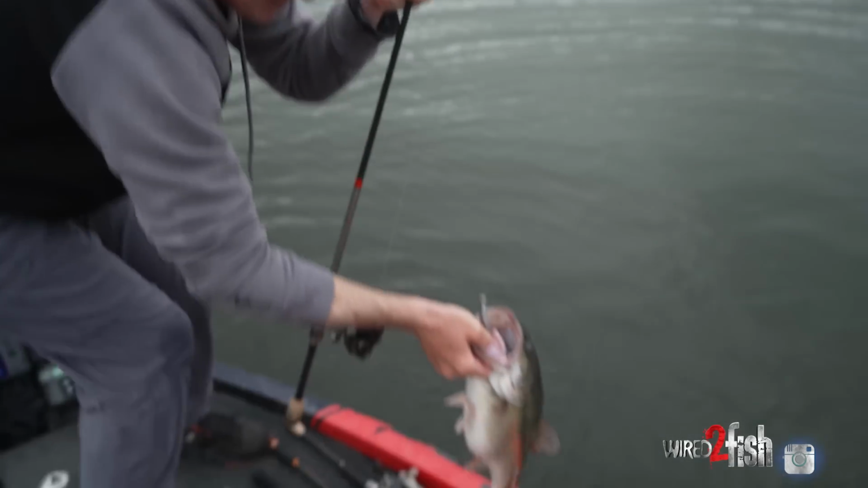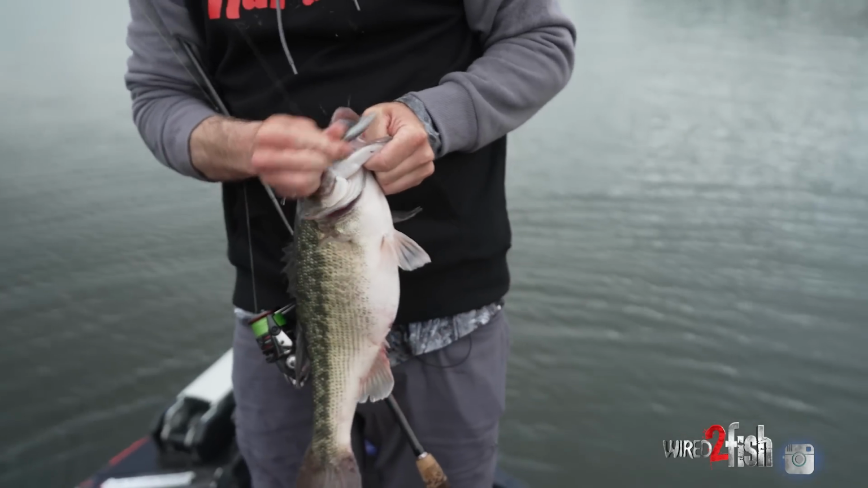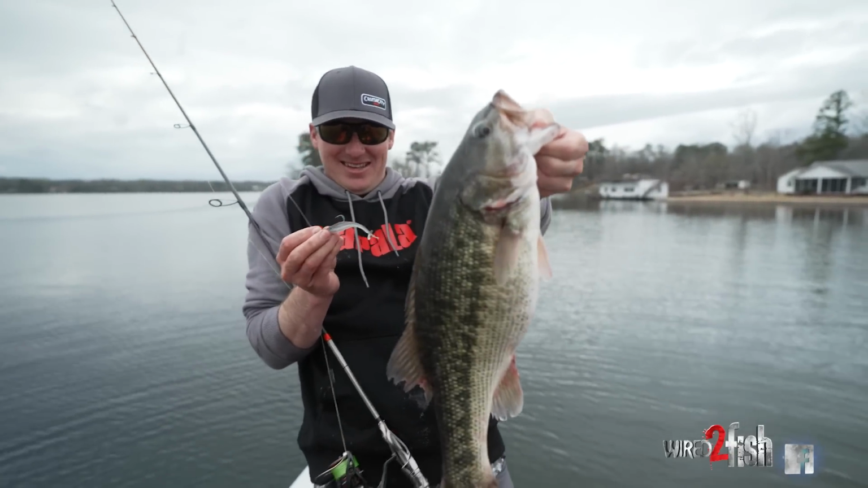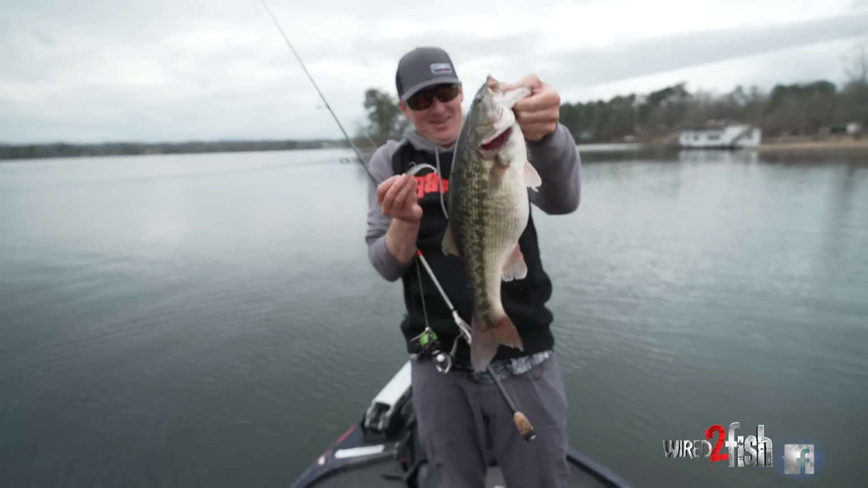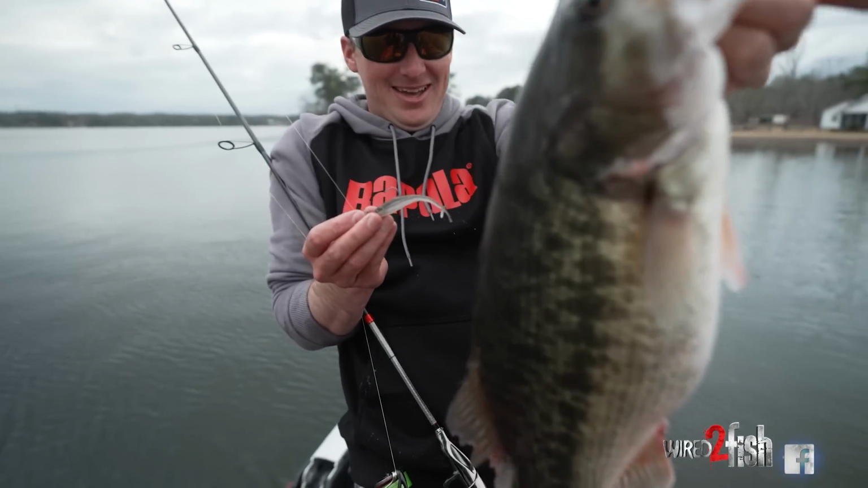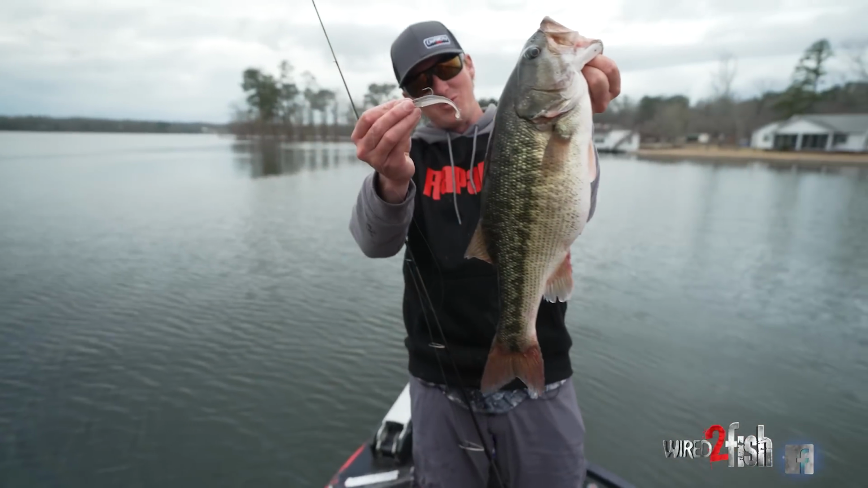Cool. Slid out to the mouth of the pocket. And we done caught a tank, son. God. Look at that. Unbelievable. On the Mooch Minnow. I could tell they were bigger on the graph. I was like, gosh, dude, that's like a 4.5 pounder. Unbelievable. Boom. On the Mooch Minnow.